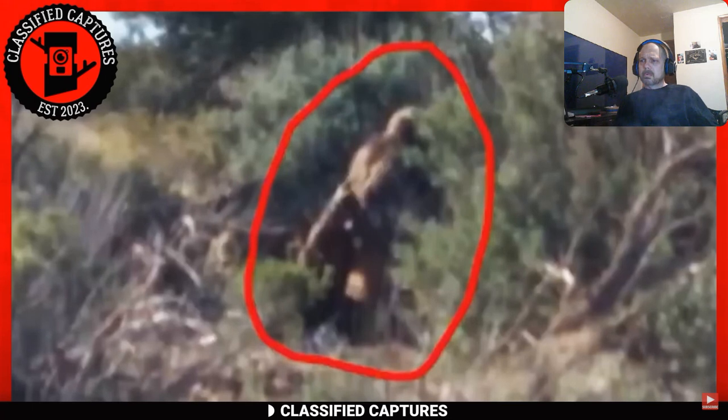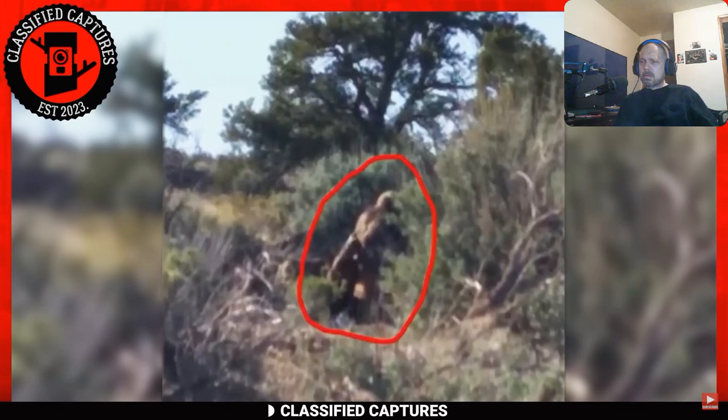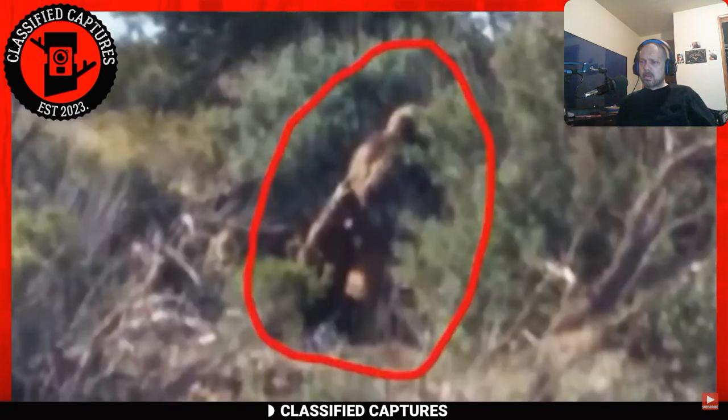When standing upright, the creature measures a towering 7 to 8 feet in height. Despite its fur, its body exhibits more human-like characteristics. This made all who saw it believe it was a Bigfoot, albeit a juvenile one given its size.